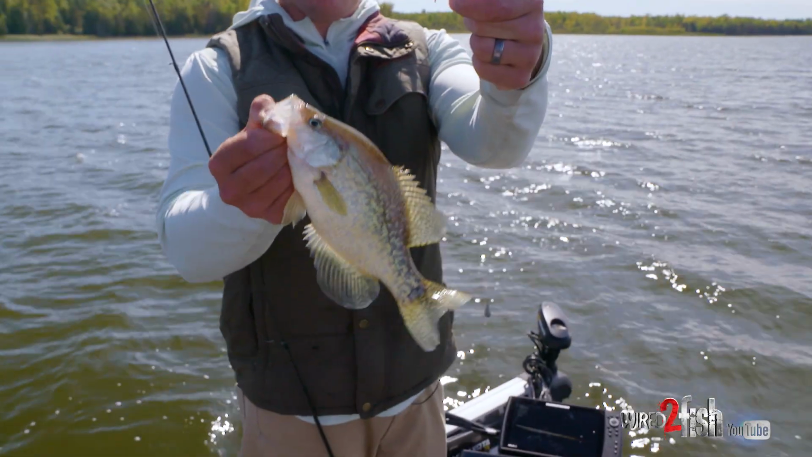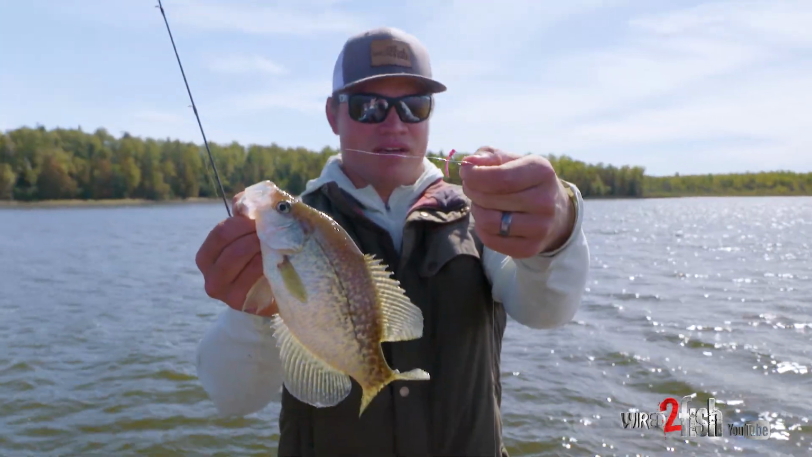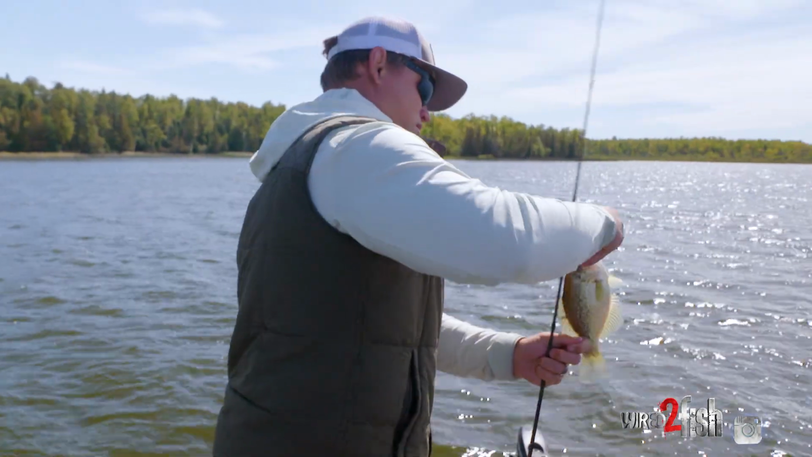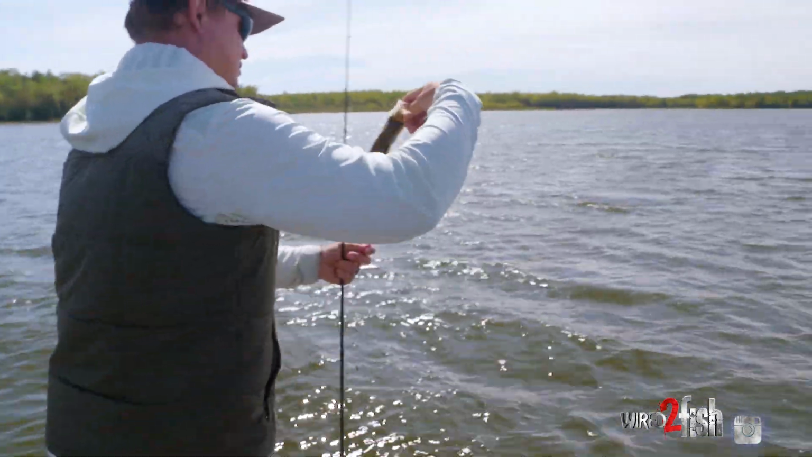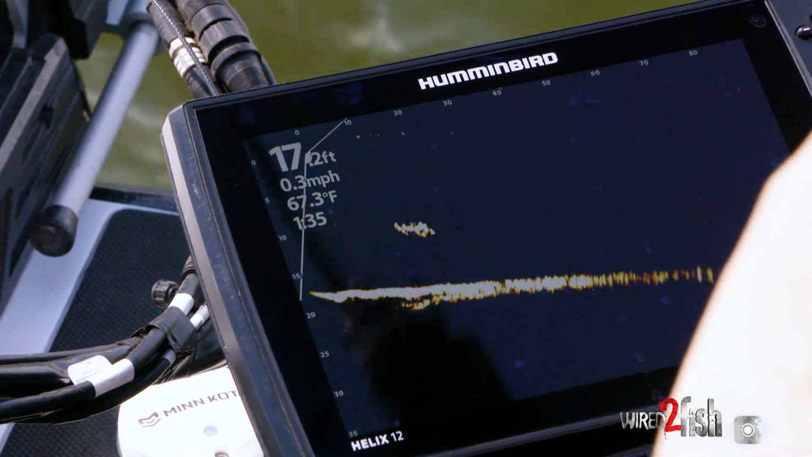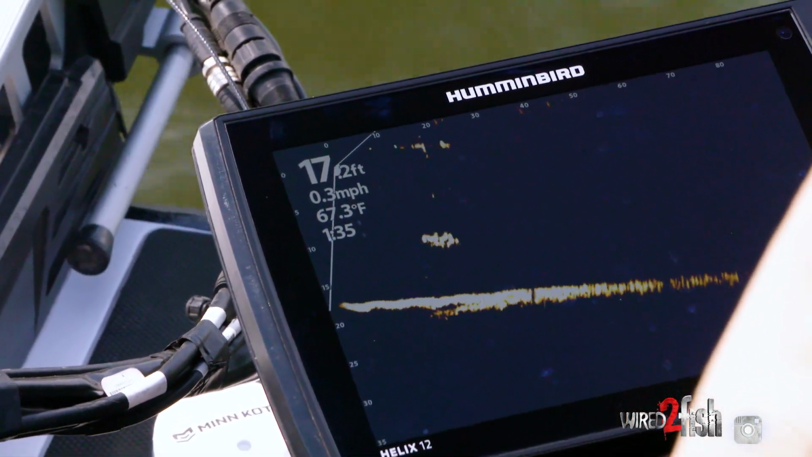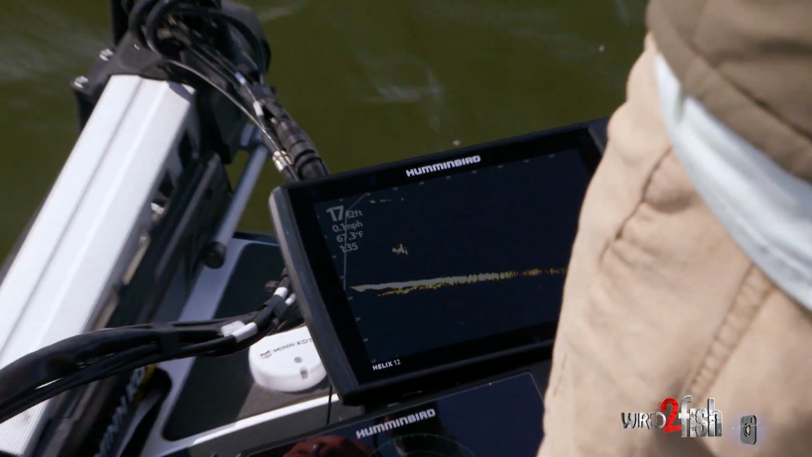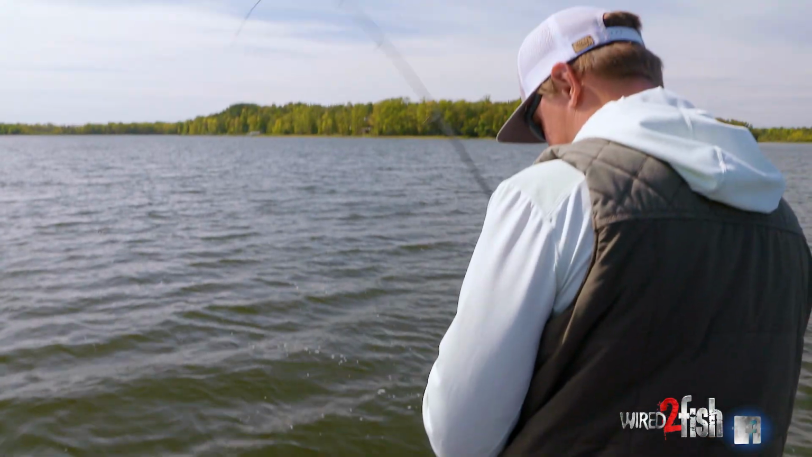And especially with panfishing, crappie fishing, whatever, it's really nice because you can deliver a pretty small plastic without a jig head. So a little bit bigger group of them. Right there, down, down, down, stop it. Oh, here he comes, and got him.